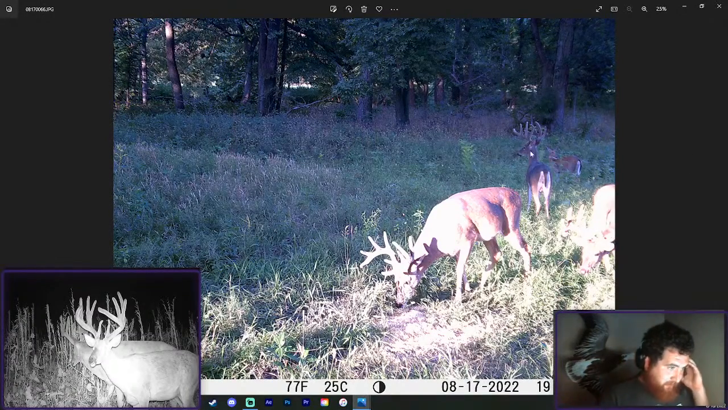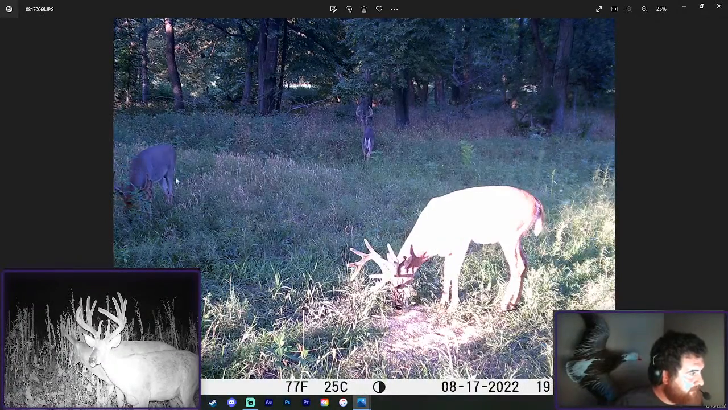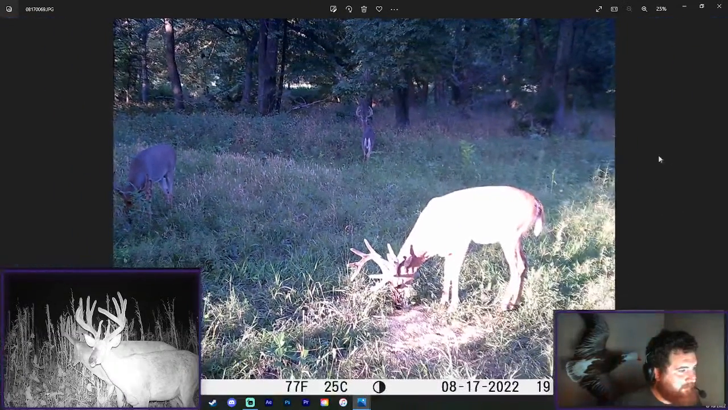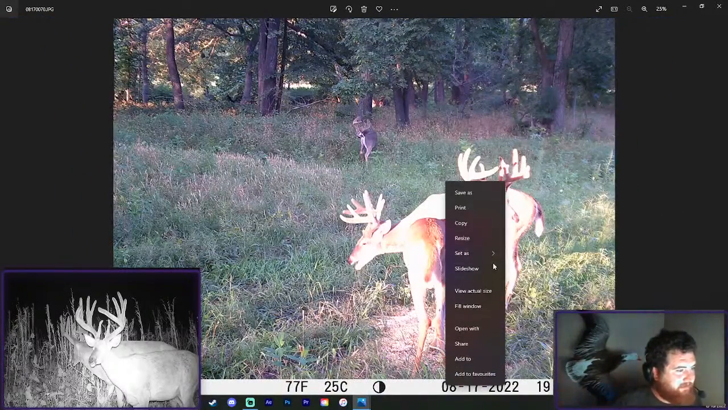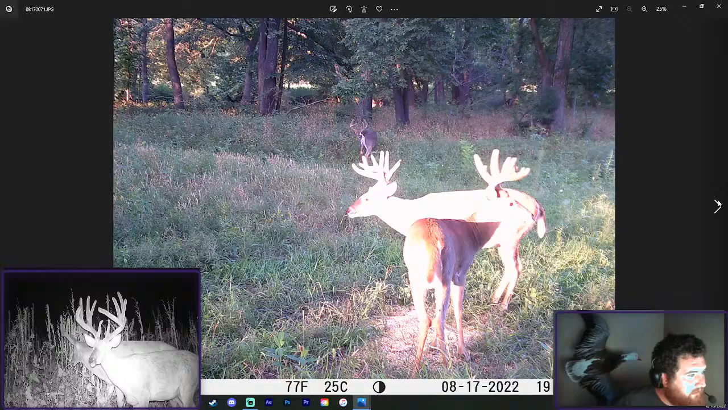So this is the original buck that we got pictures of. There's a good buck here, and this is that old buck, the other wide 10. And this is the original. These two are the original ones. This is the one that's got the G5. And this is that old 10. Look at that. That is an awesome picture. I love this property. That's cool too.